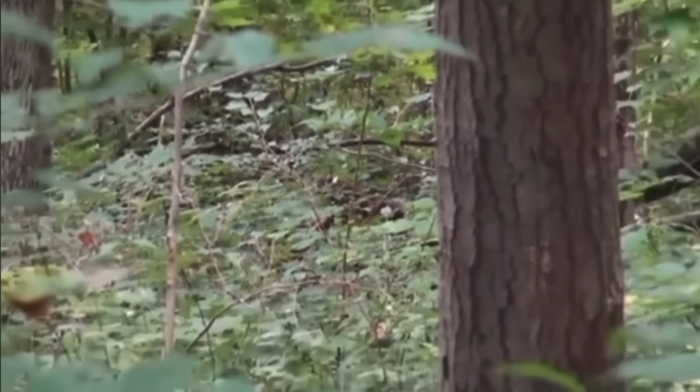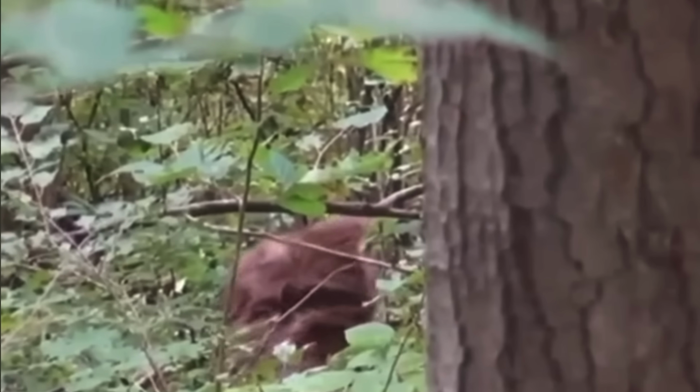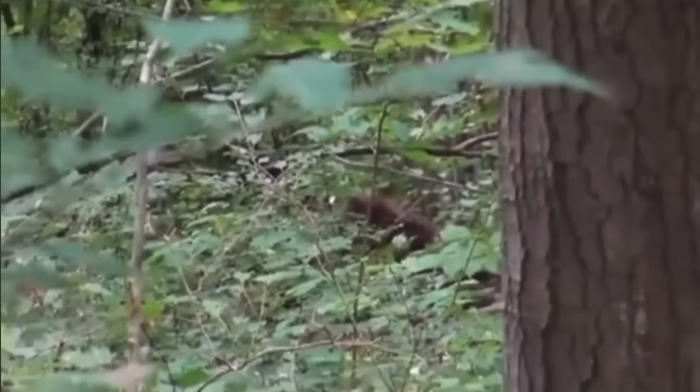But anyways, he eventually musters up the courage to hit a rock really hard on a tree beside him to see what the hairy beast does. And that's when it spots him and moves away, not wanting to be seen.